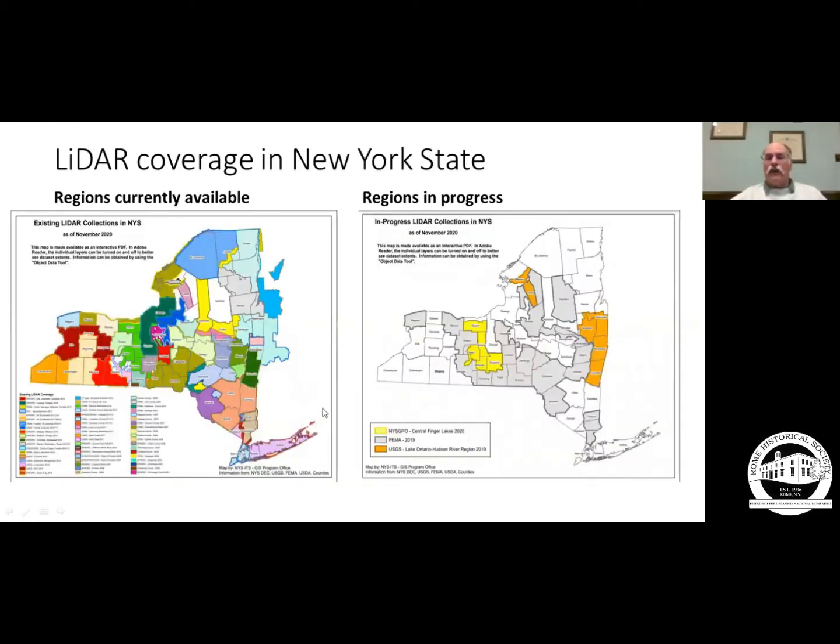Where has this been done in New York State? Well, a lot of the state has been done. The various colors represent the various time periods. These are the areas that are currently existing. You notice northern New York has not been done yet, or northern Oneida County, excuse me. Northern Oneida County, just the northeastern tip of it, has not been covered yet.